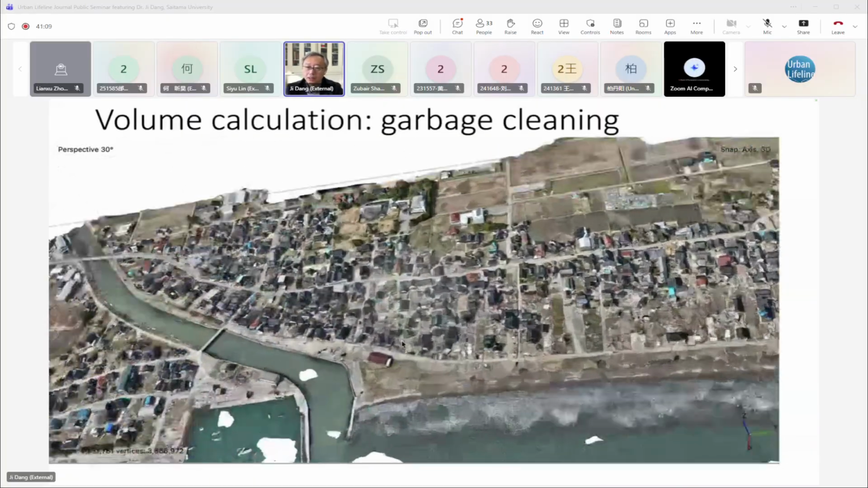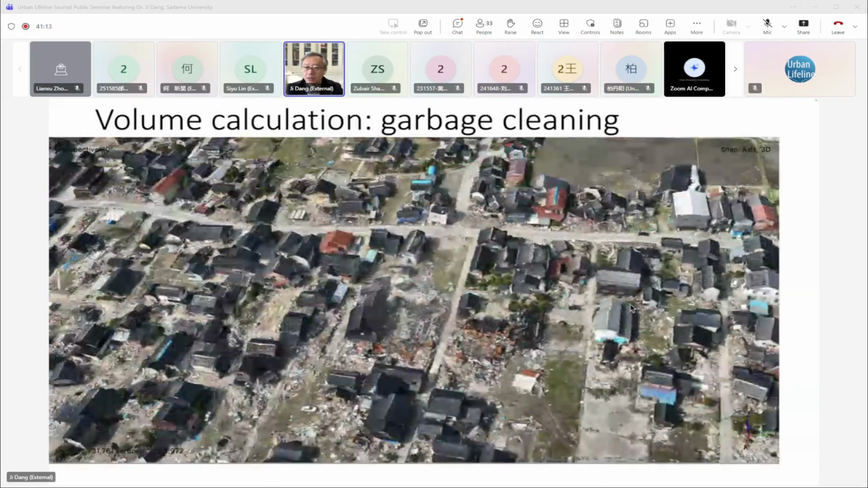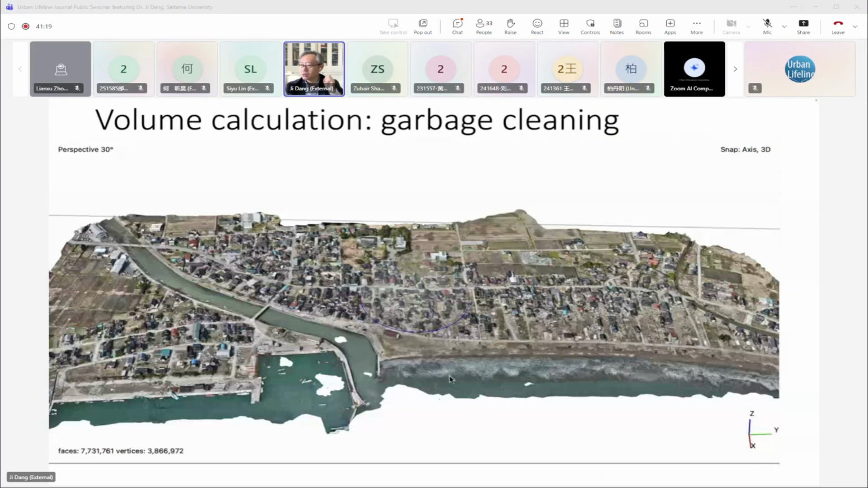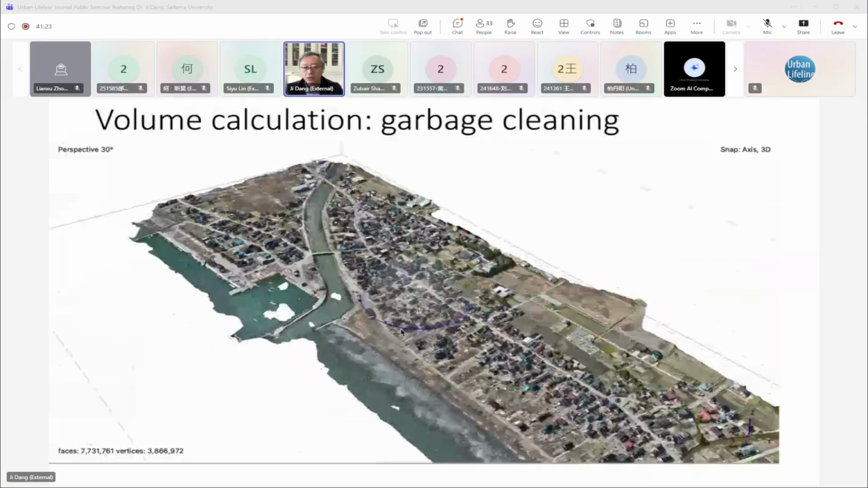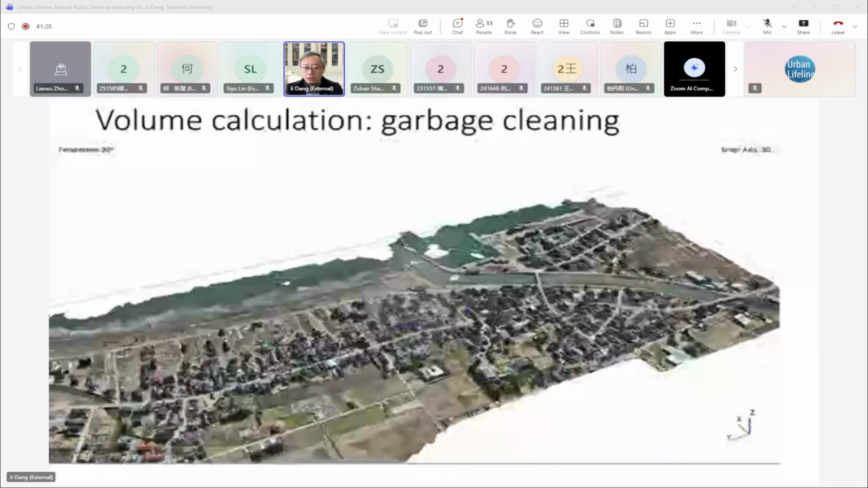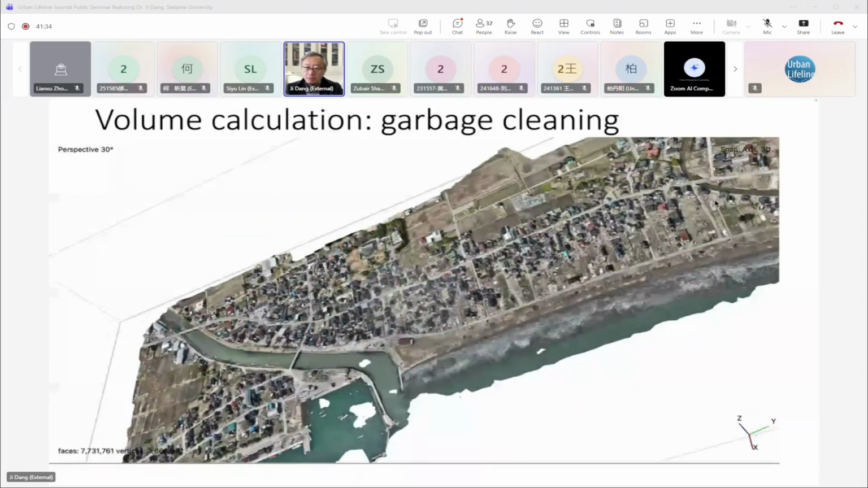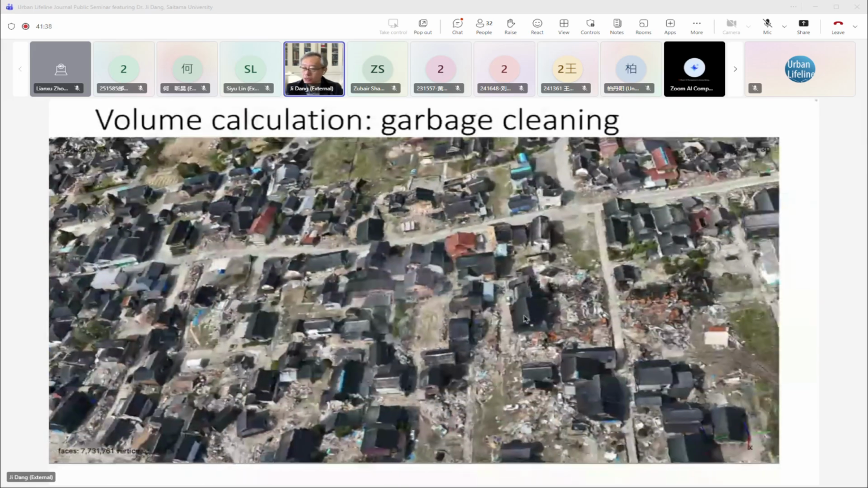Then we can count how many buildings were damaged and what kind of damage happened from the very detailed 3D model. And some of the team members are also calculating how much garbage was generated after the earthquake, because to rebuild this town, we need firstly to have some place to put this kind of damaged garbage.